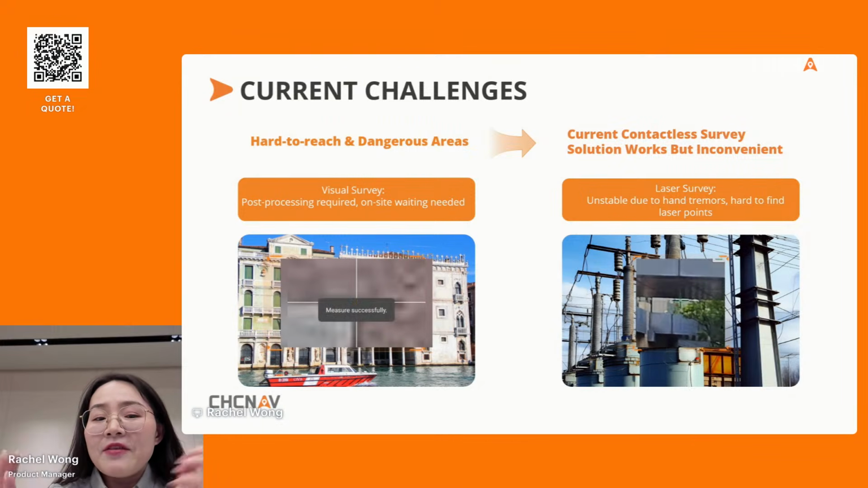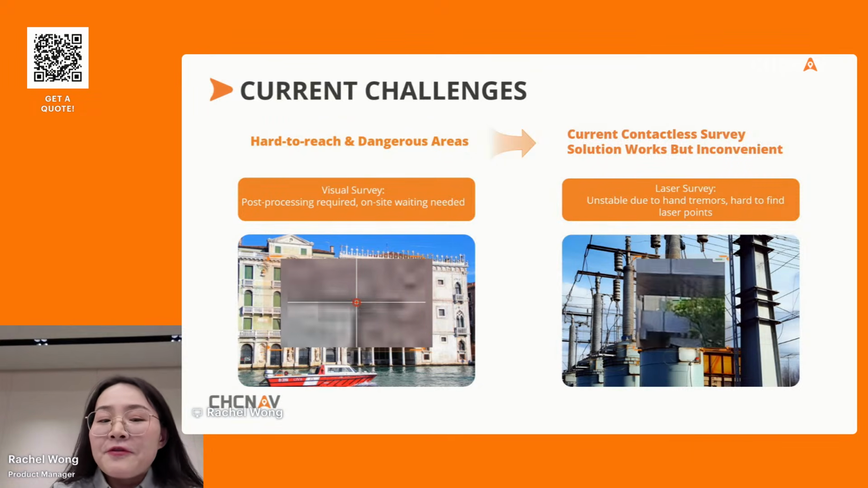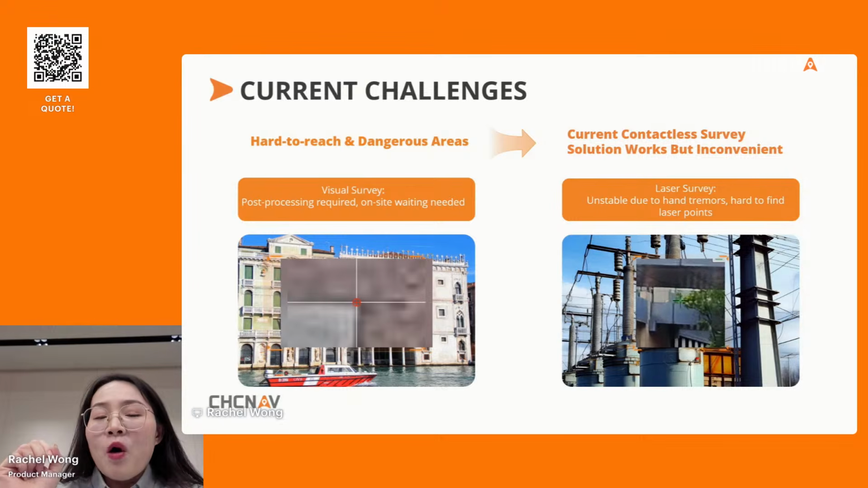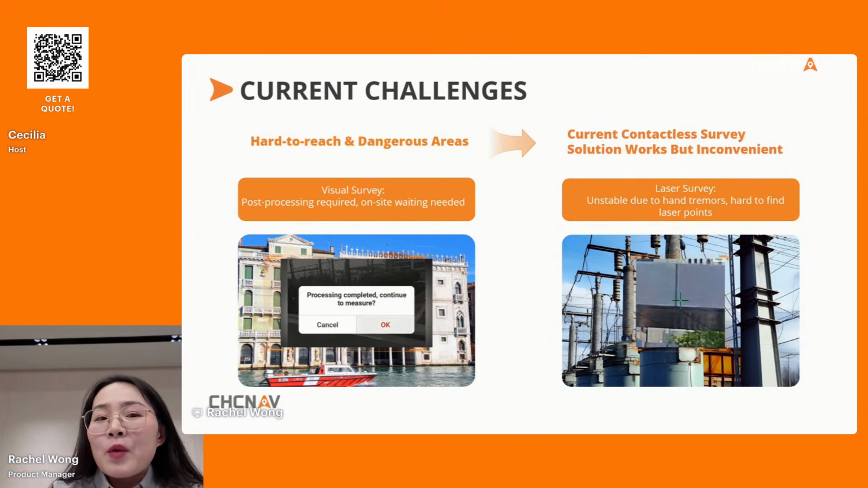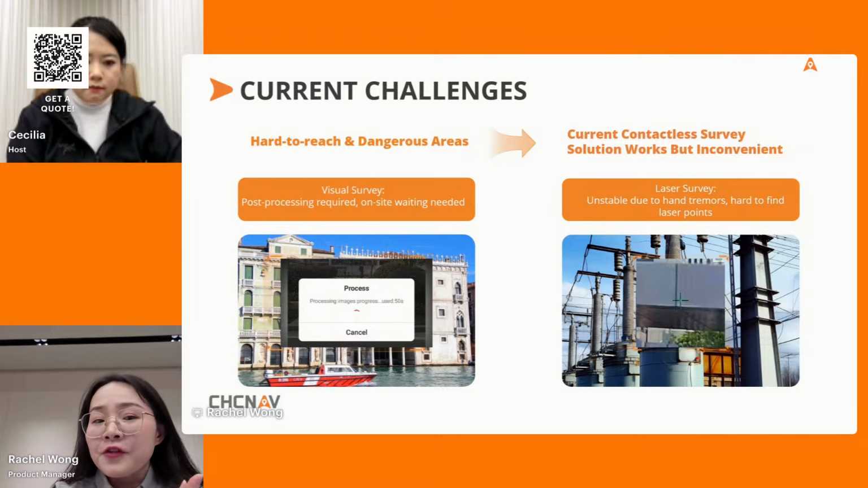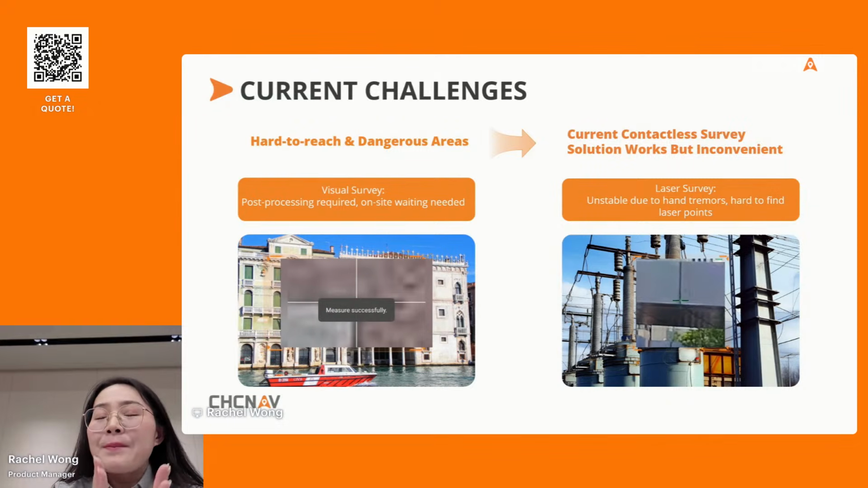Yes, there have been innovative solutions trying to solve these kinds of problems, but they are still far from perfect. Like laser survey, for example, we are aiming at a distant point, but even the slightest shake will throw off the target and the accuracy will suffer. So at this time, we often need an additional bipod to assist. And with visual survey, we take a photo or video first, but we need to wait on site for the processing. So efficiency, safety, and accuracy, how can we balance all three?